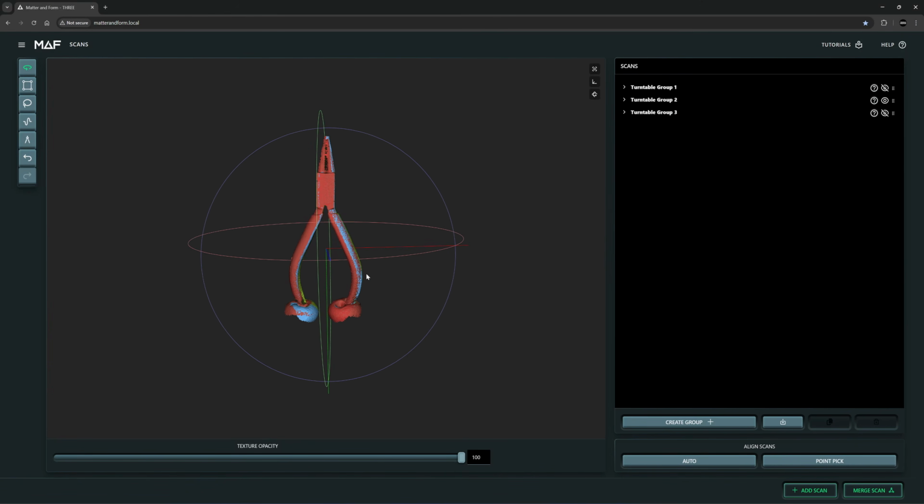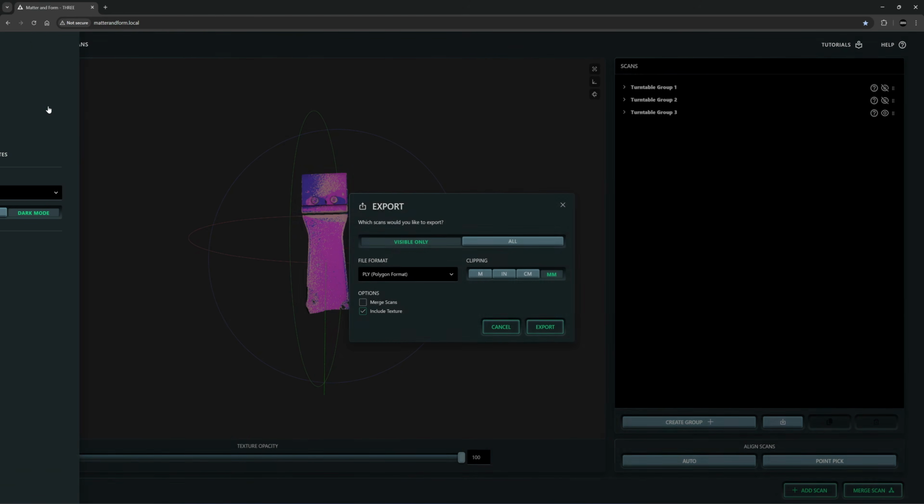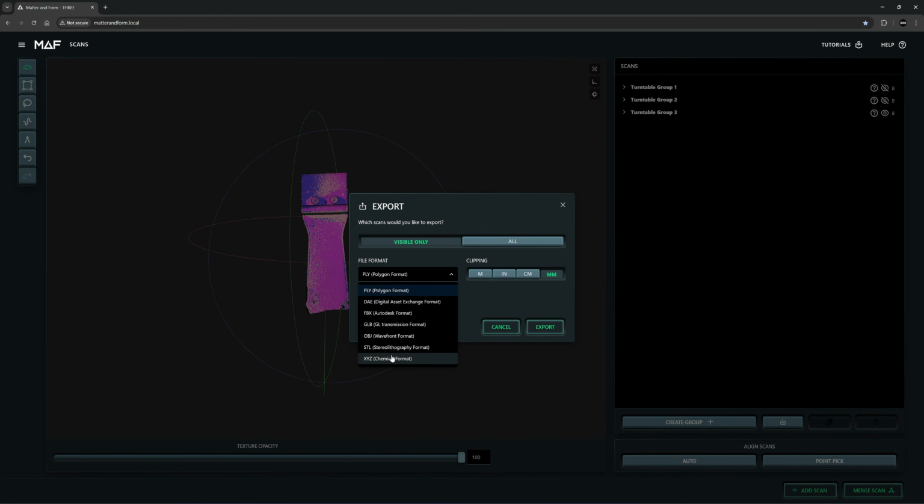Okay, so the scanner is done. All I have to do is just remove the clay and export as a point cloud. So what I do is I just click on export as XYZ. This will be the point cloud format of the Math3, and merge the scans together. So the 6 scans that were made will be merged into one. Click on export, and then I will continue to align the point clouds in CloudCompare.